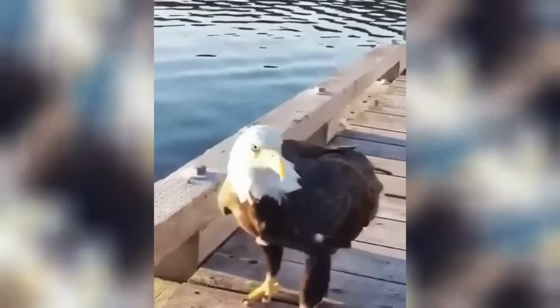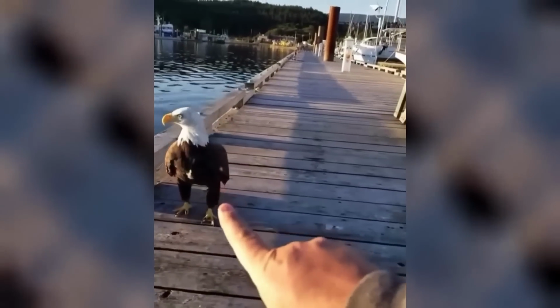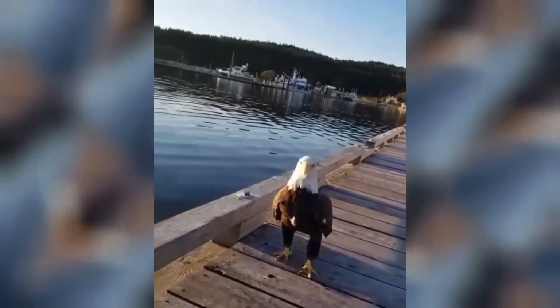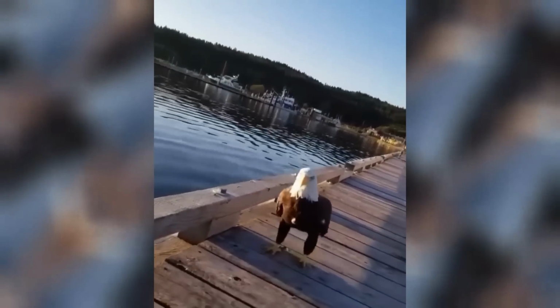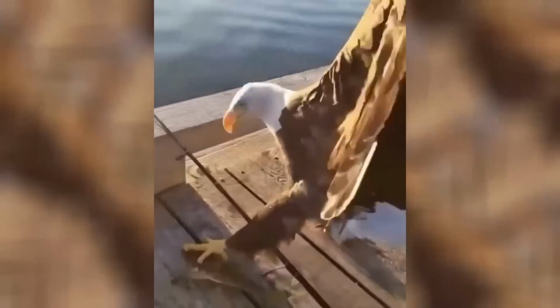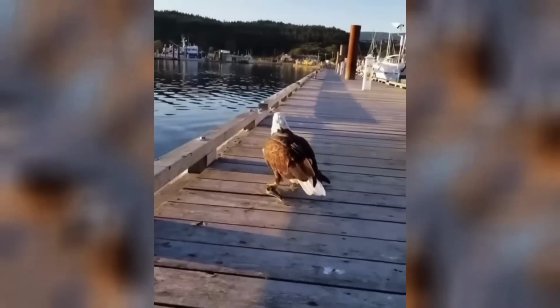Look at this beautiful bald eagle. This thing is incredible. It has landed when this man pulled this fish in. The man forks over the fish and lets the eagle go on his way. Look at those talons. Pretty cool right there.